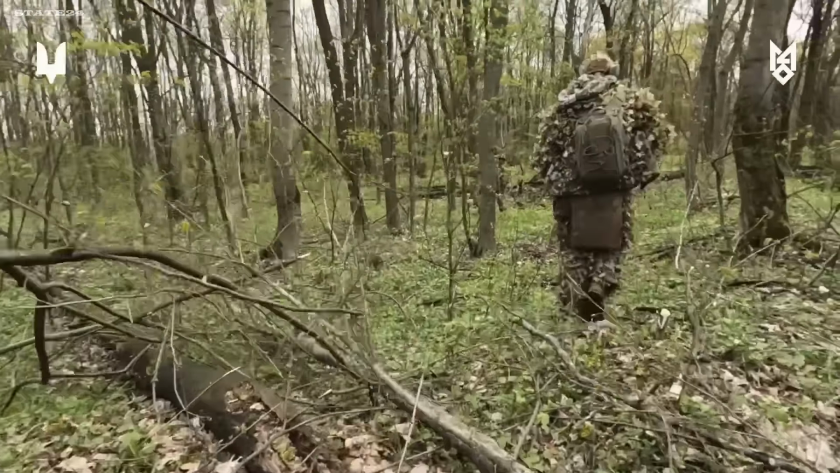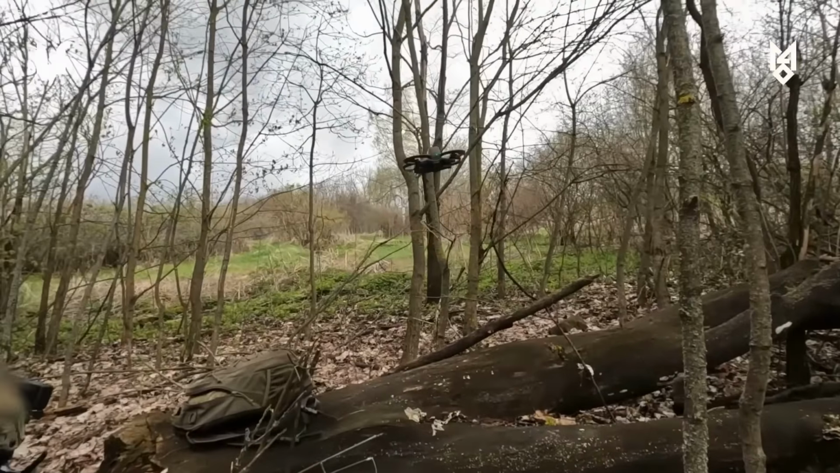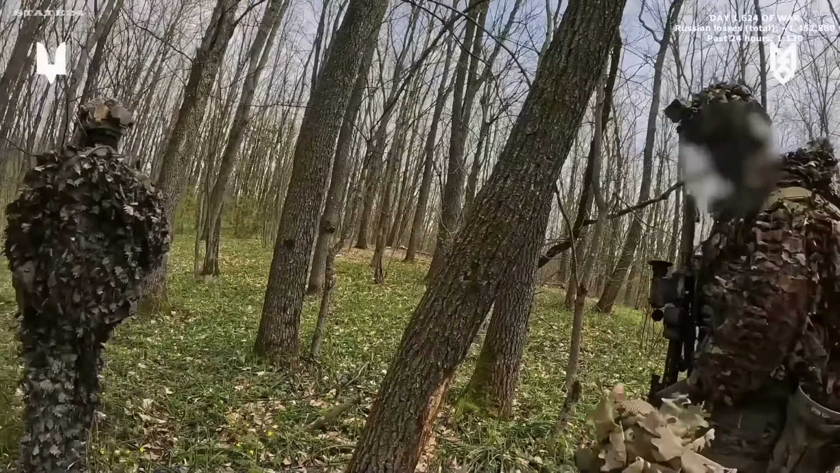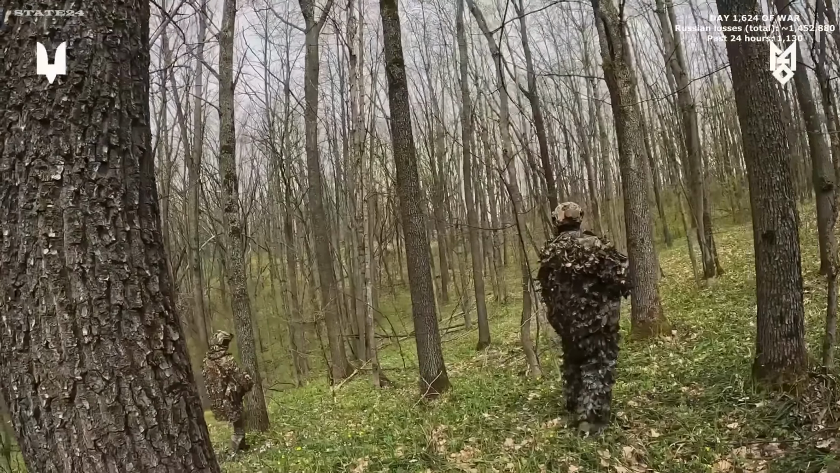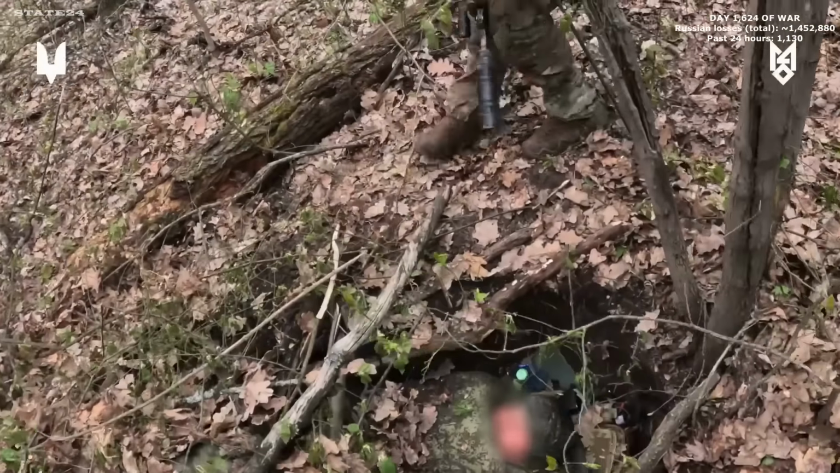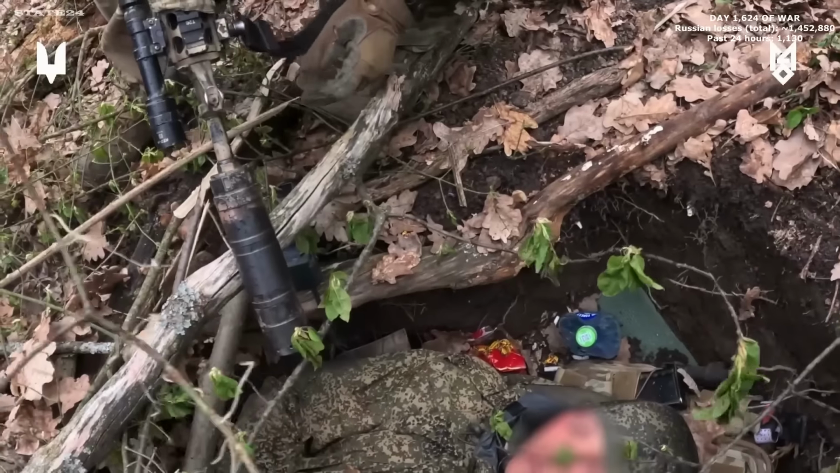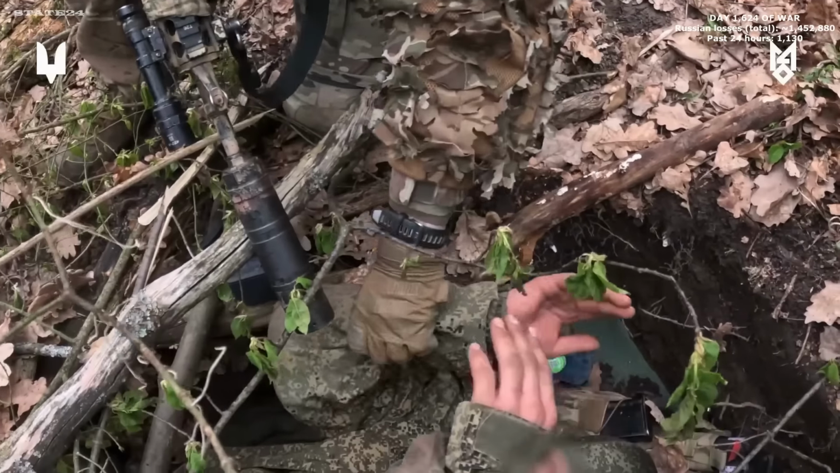Footage from inside a Ukrainian Special Forces operation. They've slipped into a Russian rear position undetected, closer than anyone inside realizes. They immediately began a search deep in the forest using an FPV drone. They spotted the Russian soldiers sleeping in their hiding places. Before the Russian soldier even realized what was happening, he saw Ukrainian soldiers standing before him. They quietly and immediately took the soldier away.